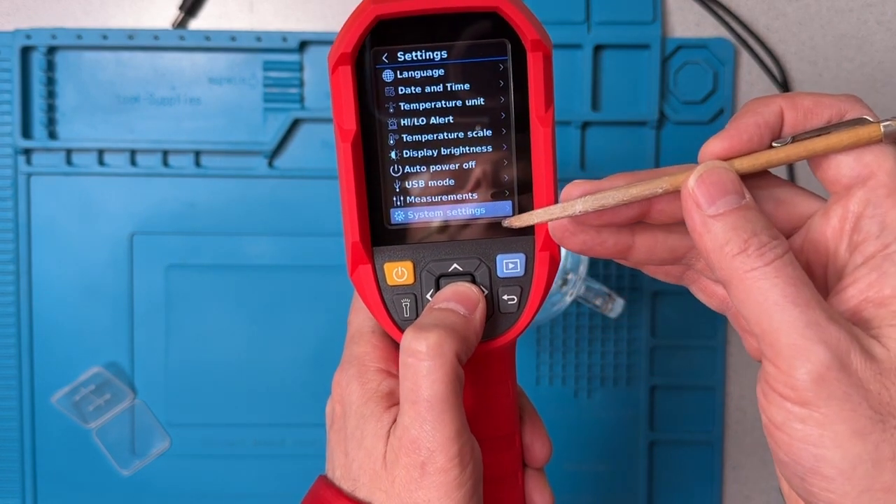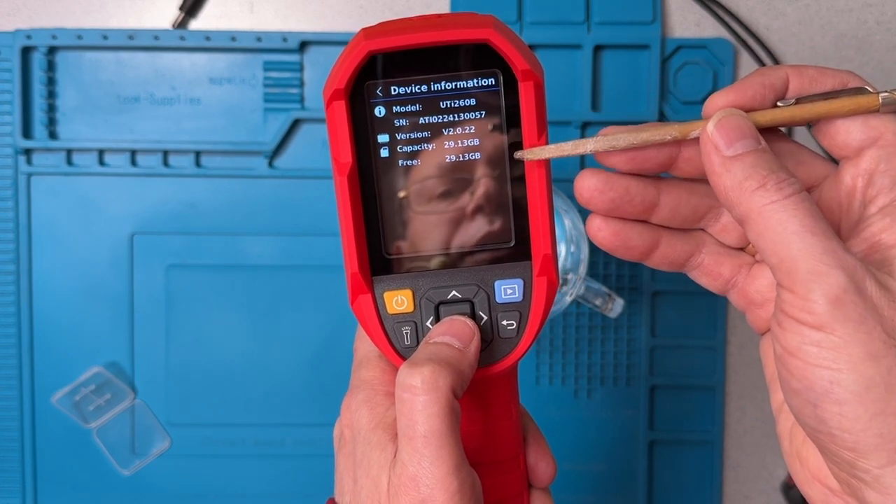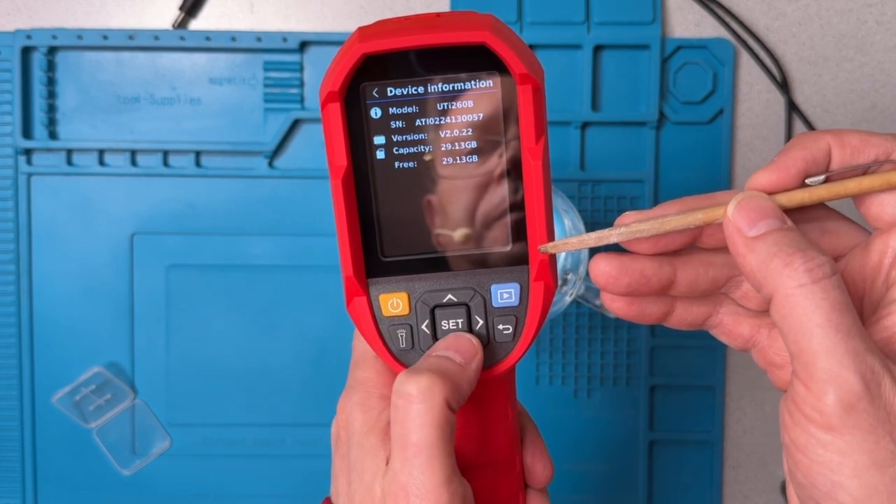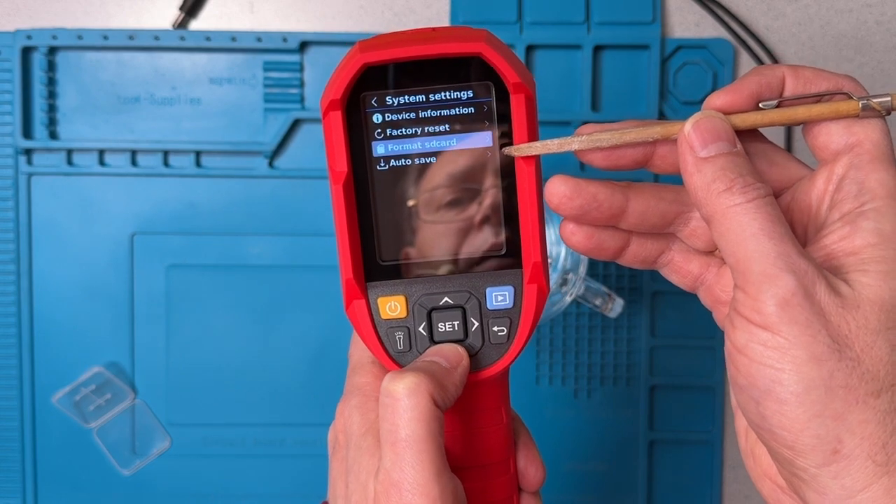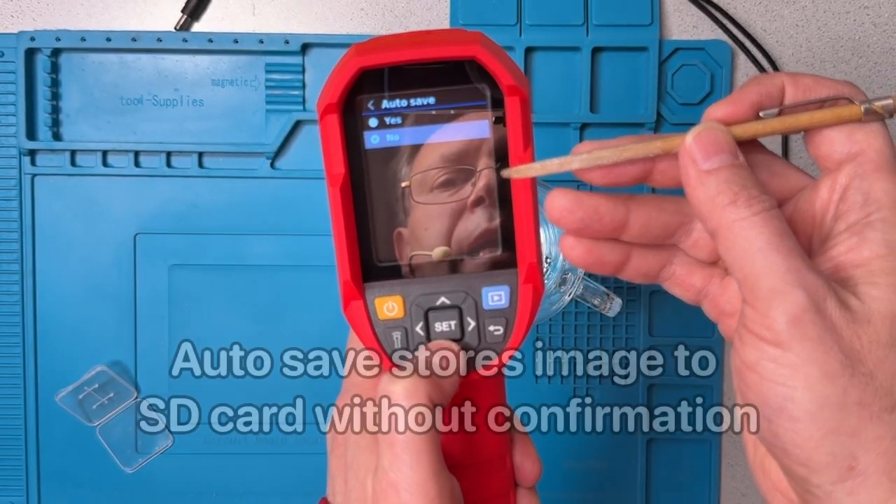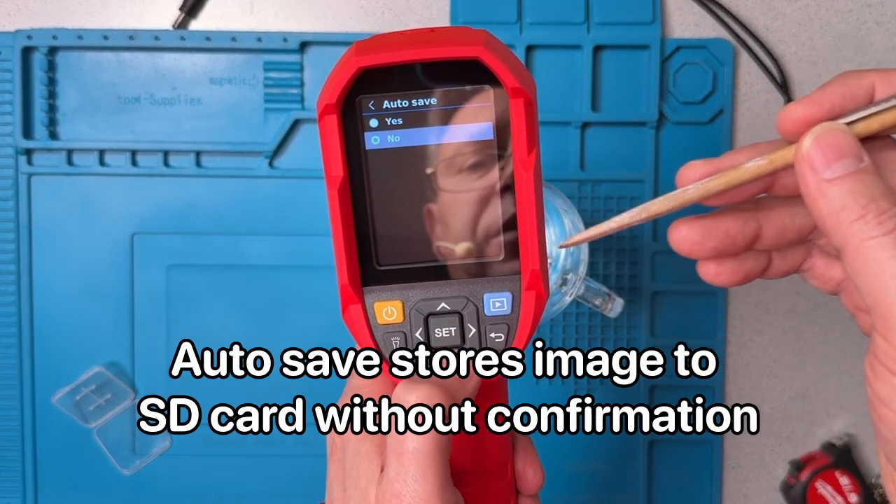And then the last item here is some system settings. There's device information that we can get, the model number, serial number, version, and the capacity on the SD card. We can do a factory reset. We can format the SD card, and we can set it up to auto-save images onto the SD card at different points in time.